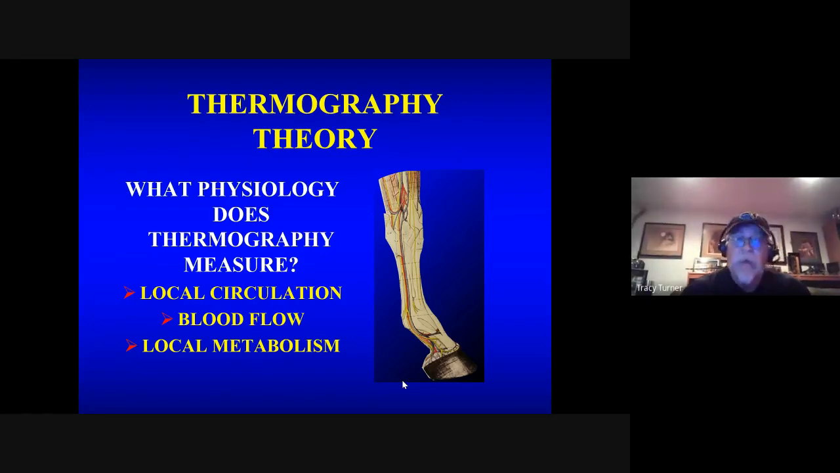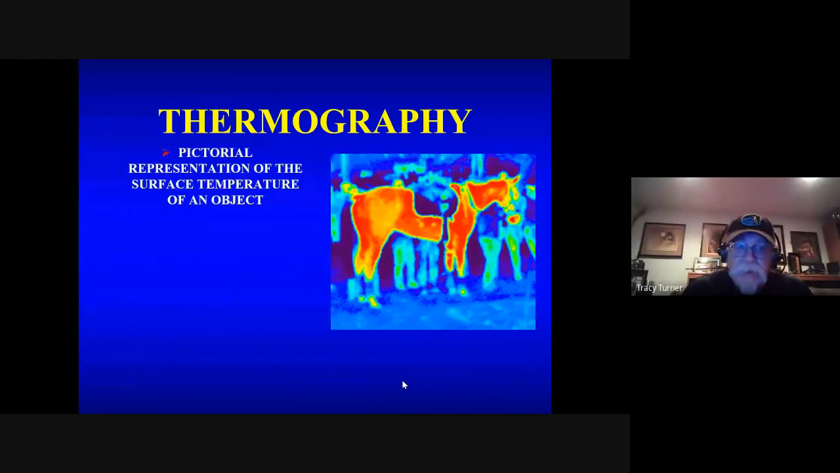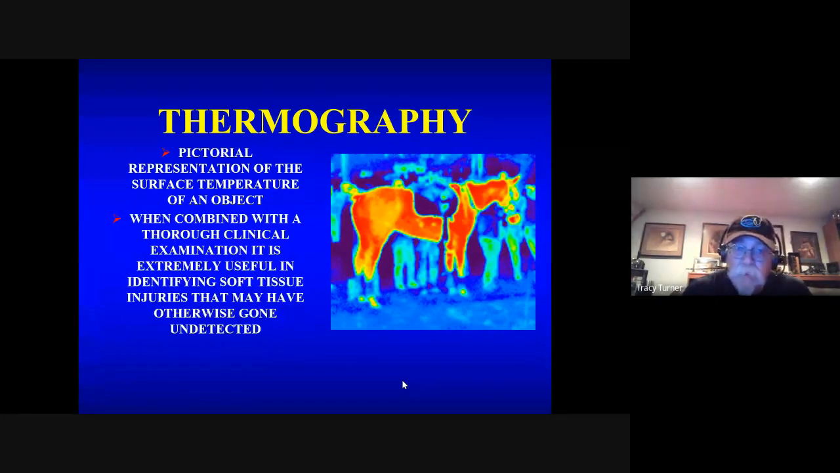So for us as clinicians, thermography is essentially the pictorial representation of the surface temperature of an object. So now I have a picture to look at instead of using your hands. Now I have a picture representation that tells me how much heat is in that body versus anything else. Now, when we combine that information with a thorough clinical examination, it's extremely useful in identifying soft tissue injuries that may have otherwise gone undetected. Because remember, the cardinal sign of inflammation anywhere, number one, is heat.